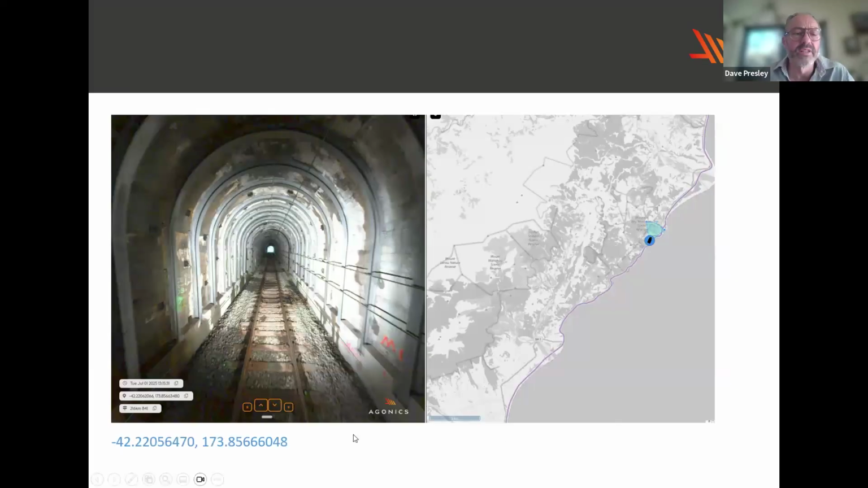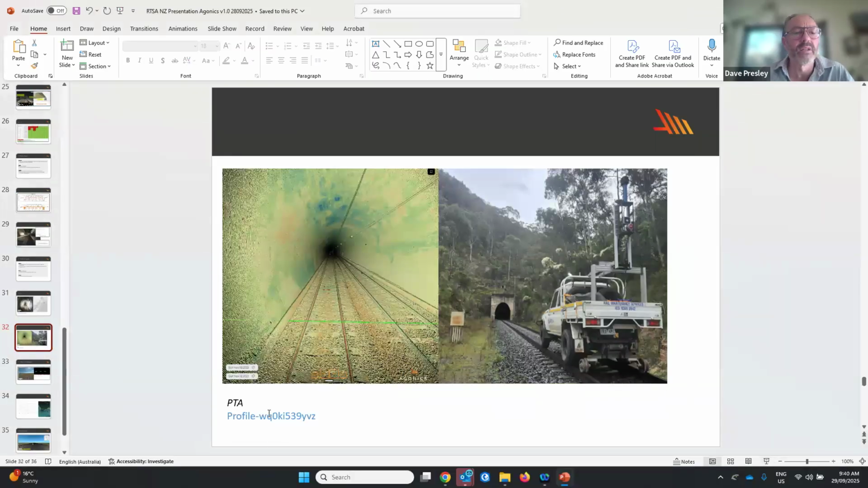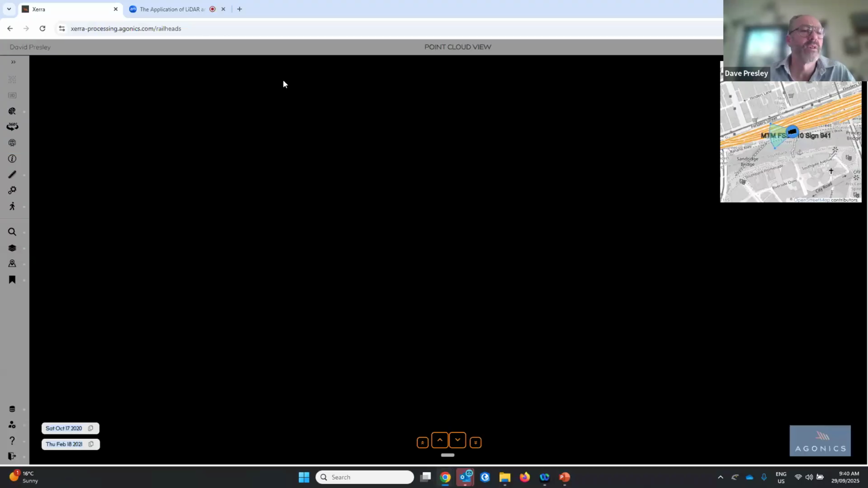Quickly show you a New Zealand tunnel. Just sorry. Oh, actually, bookmark.